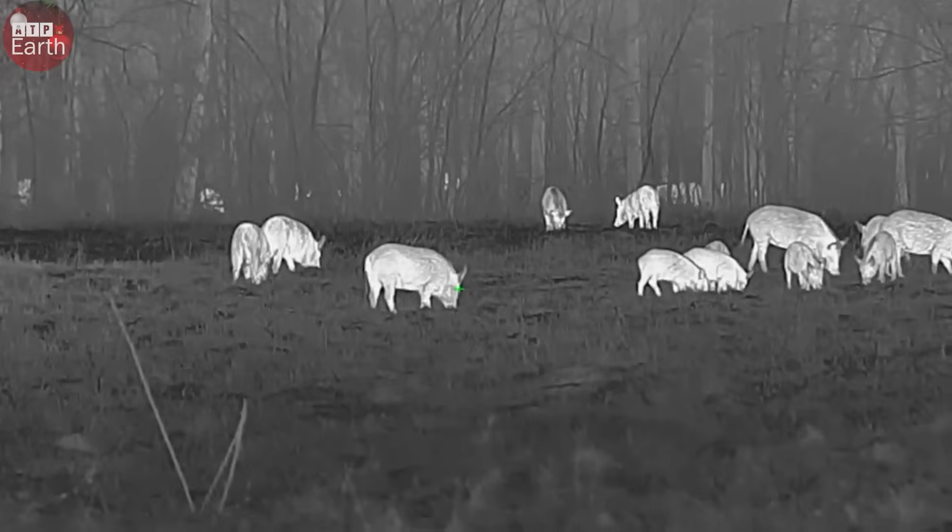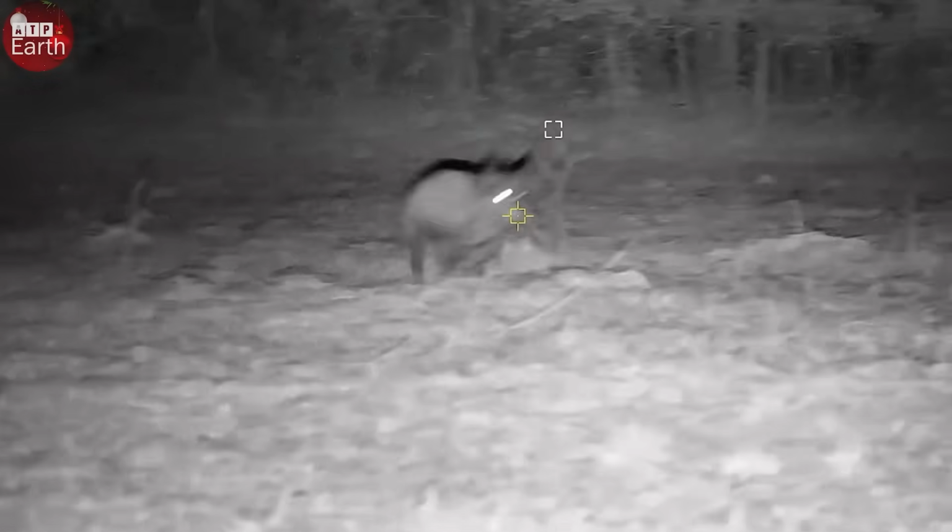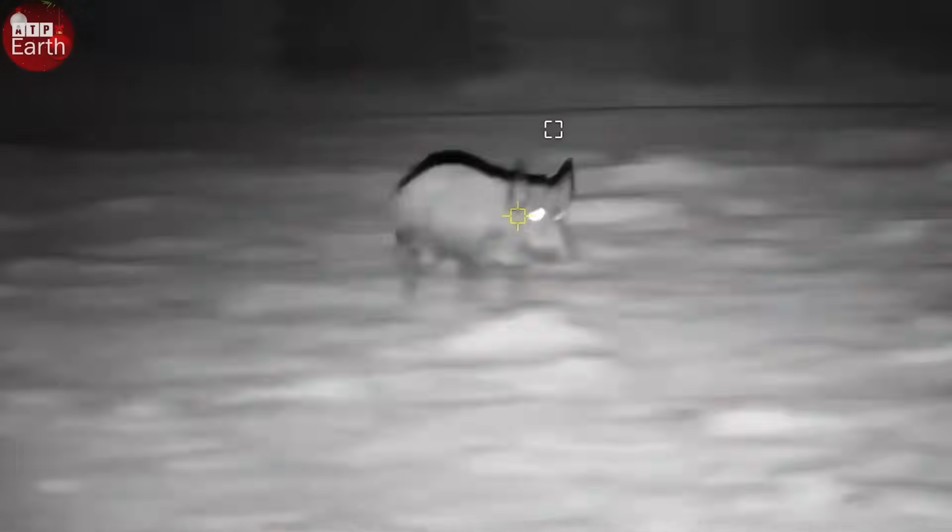In extreme excitement, we continued to shoot at other wild boars. I always tried to aim straight at the head or lungs, where I could take down the target most quickly.